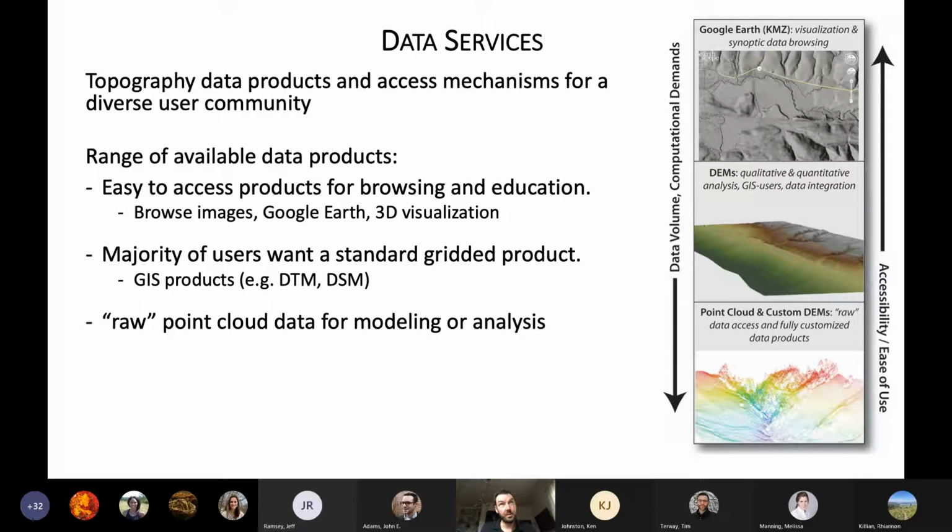The vast majority of users in the geospatial space still to this day, even though point cloud data has become much more ubiquitous and better supported in software, primarily work in raster or vector spaces with topographic data. The raw point cloud data typically is used for modeling or analysis. Increasingly, people start with point clouds and want access to raw point clouds, but those are the most challenging of the data products to work with.